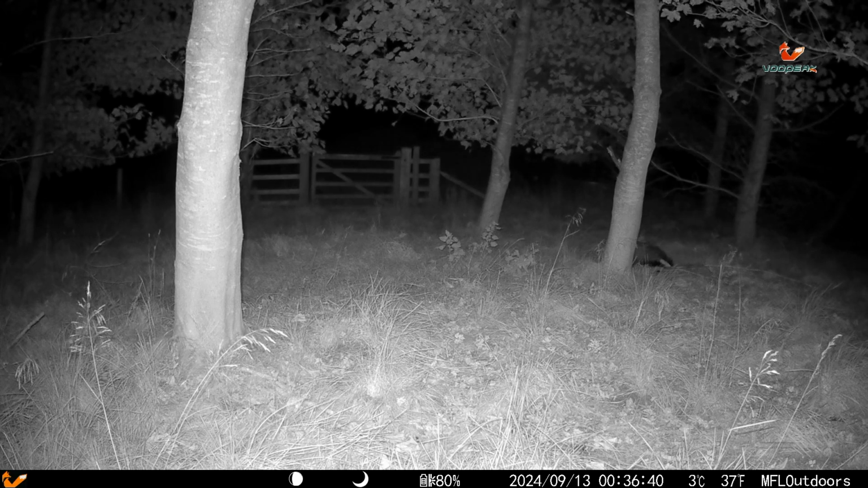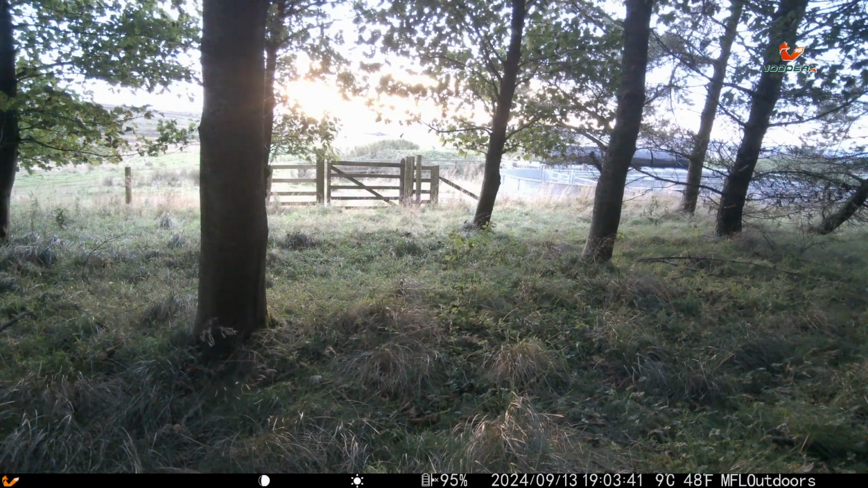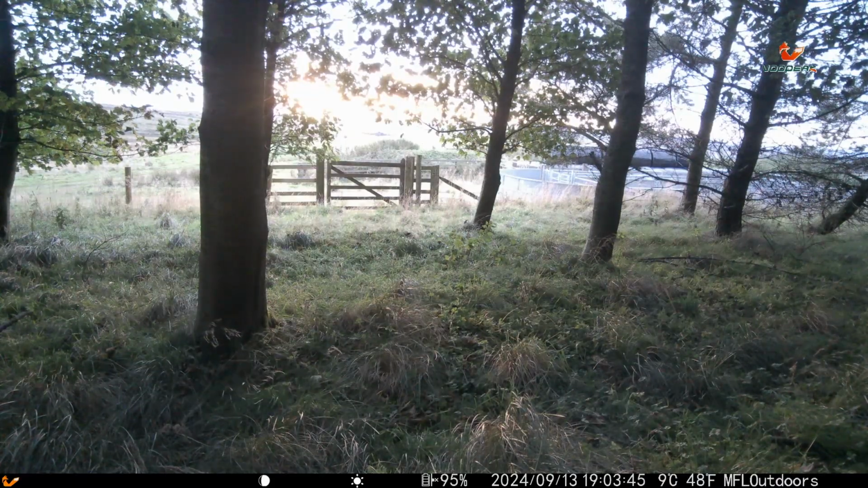Here of course is the badger, and we have quite a lot of them roaming around on here. Far too many to be honest, but nothing you can do about it. And there just by the gate you can see the hare. It's a beautiful hare, that, mind. It's not a bad distance off that gate, so this camera's doing pretty well in picking all that up.